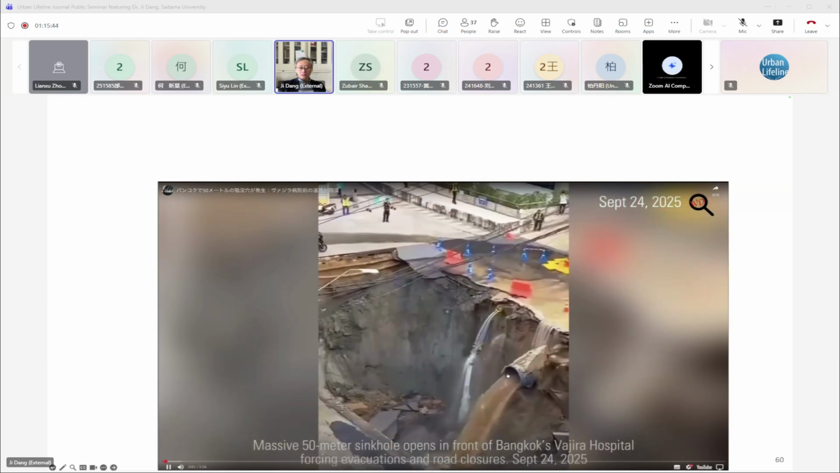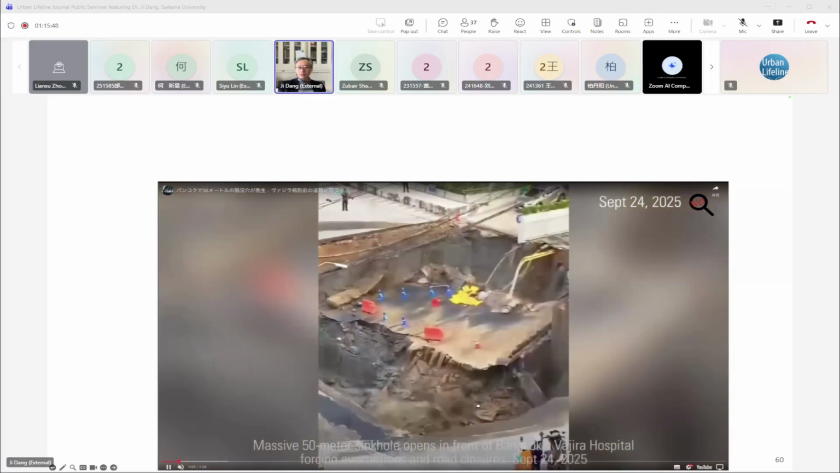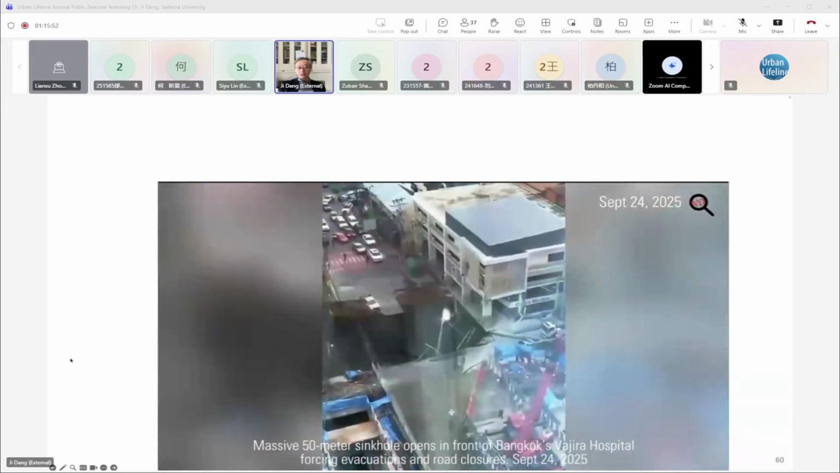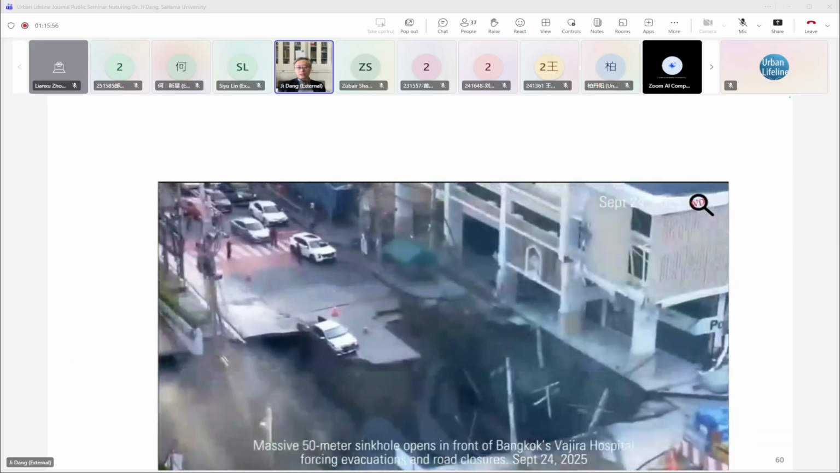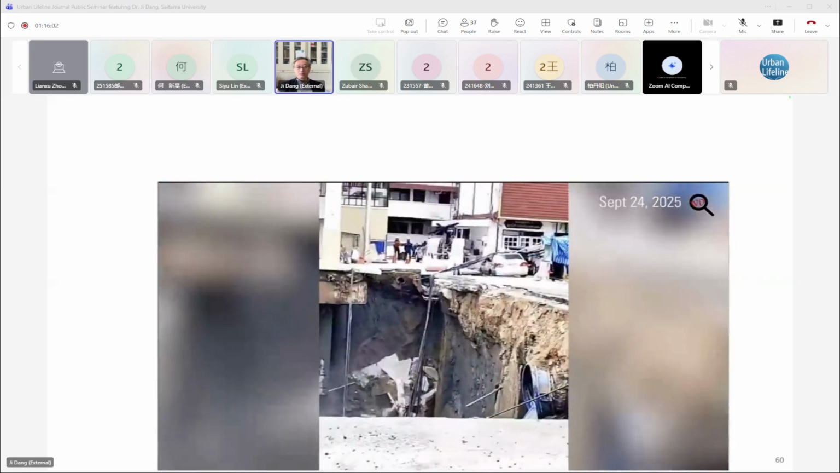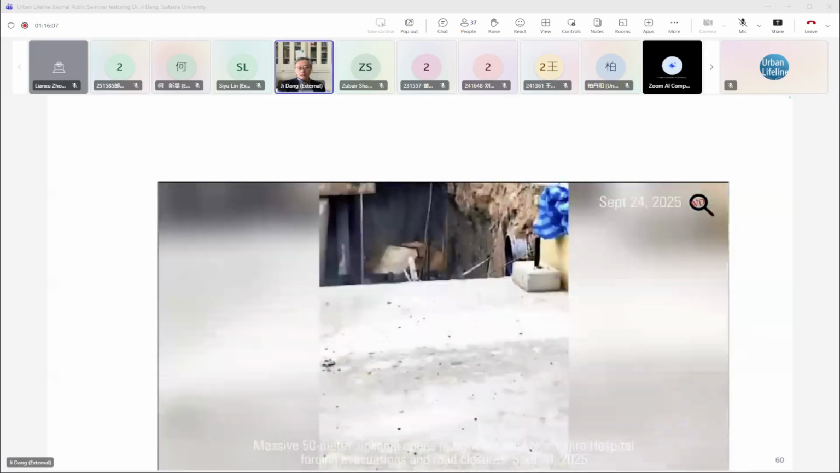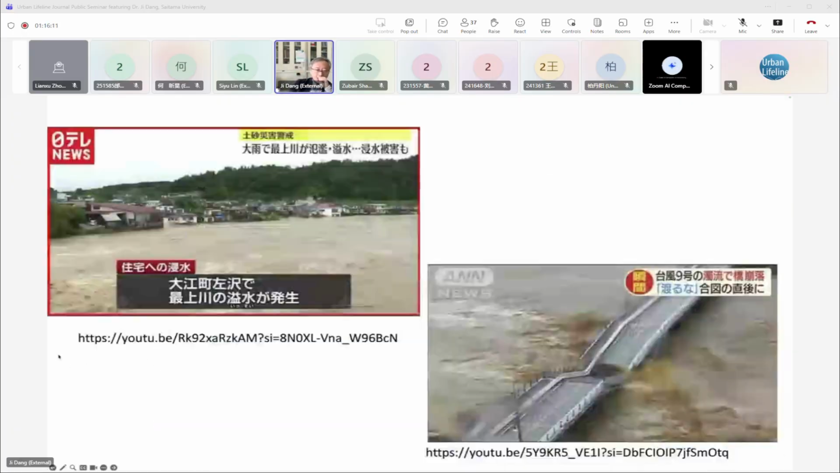road. A similar accident also happened in Bangkok, Thailand, recently in September last year. In the middle of the city, this quite shocking accident happened. I think every year all over the world this kind of accident happens because the soil is washed away by underground water or a leaking pipeline or some other reason.